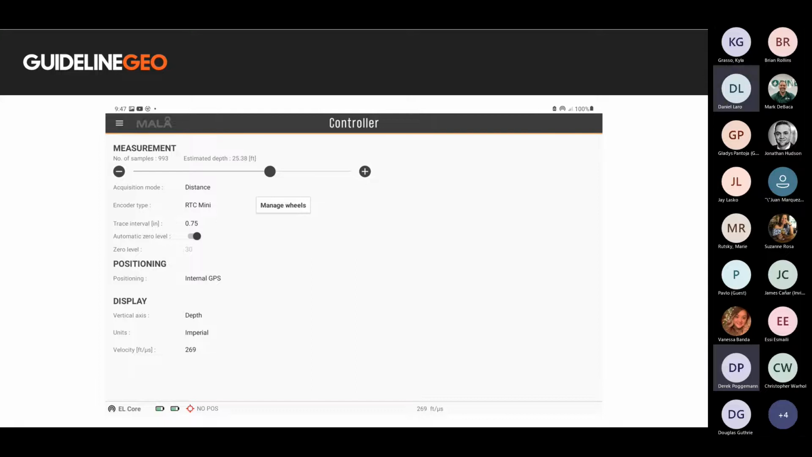We can then change how we want to trigger the antenna to collect data. In this instance, we are using a distance trigger, meaning we're using the wheel on the RTC Mini to do so. We also have an option to choose whether you want to use internal GPS or external GPS or a total station.